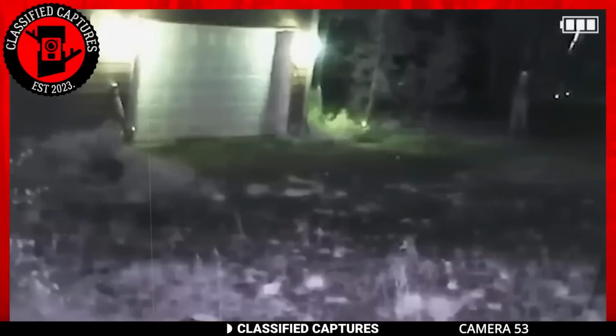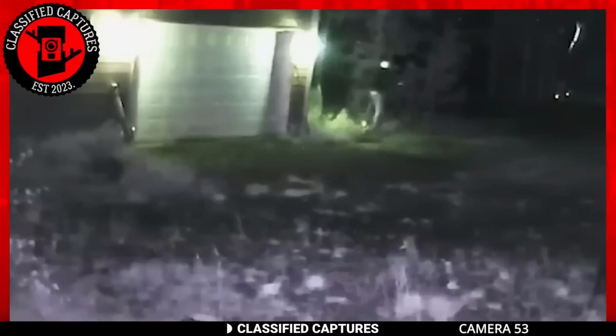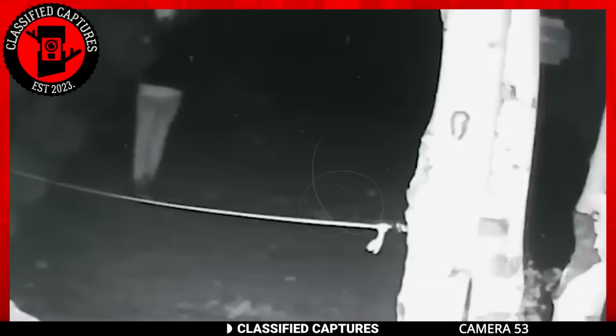The security footage captures her pacing for a brief moment before continuing her nocturnal odyssey. In another bewildering scene, she approaches a house only to abruptly turn away and vanish into the night. The enigma deepens. The woman's movements exhibit a surreal quality, as if she's disconnected from her surroundings or entranced in a different realm.